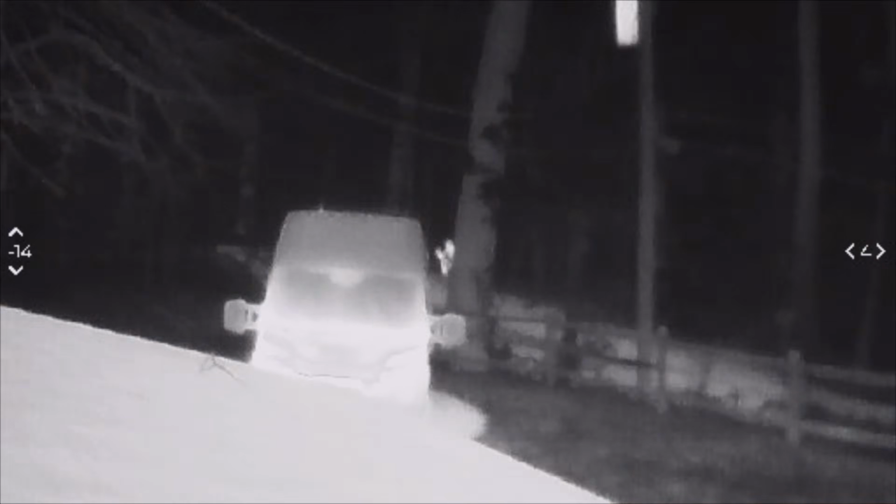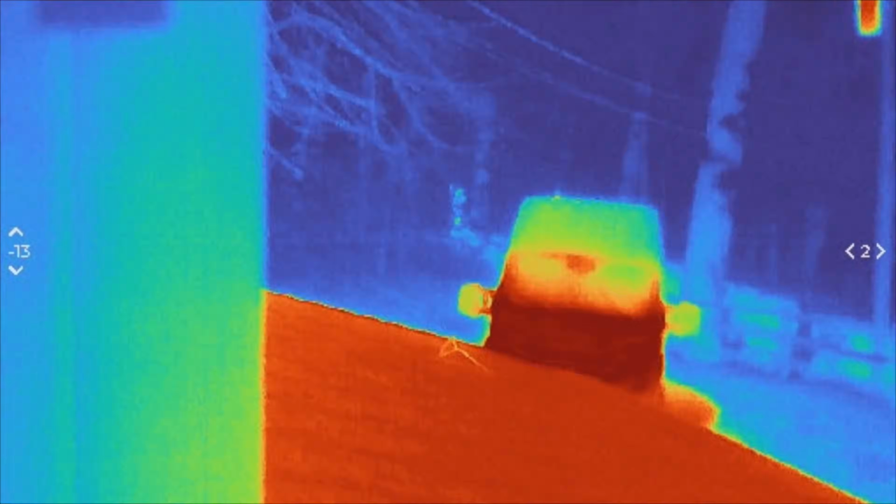I actually hear more people coming up. We got a nice visual. Yeah, pretty sweet. Like, you can spot someone from a good ways away with this. It gets rated to spot heat signatures out to like 700 yards, something like that. Pretty neat how far away you can pick stuff up.